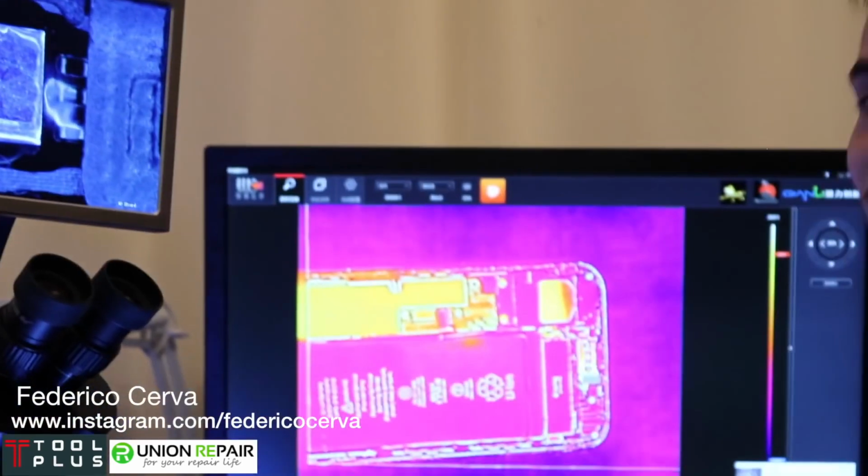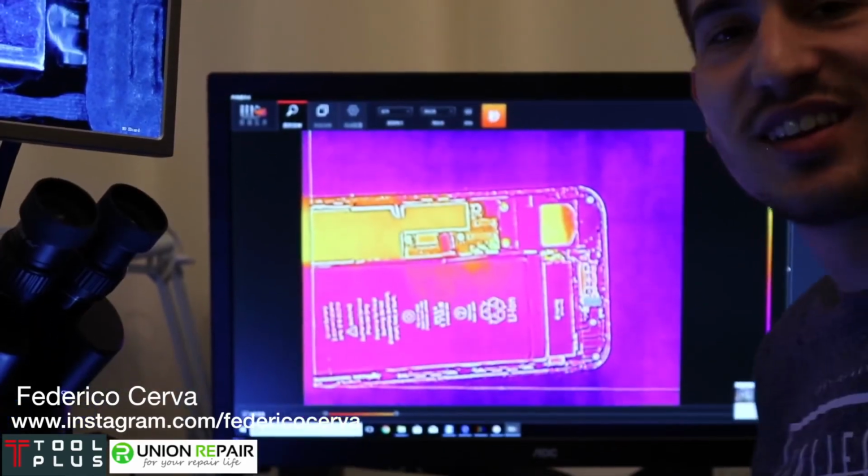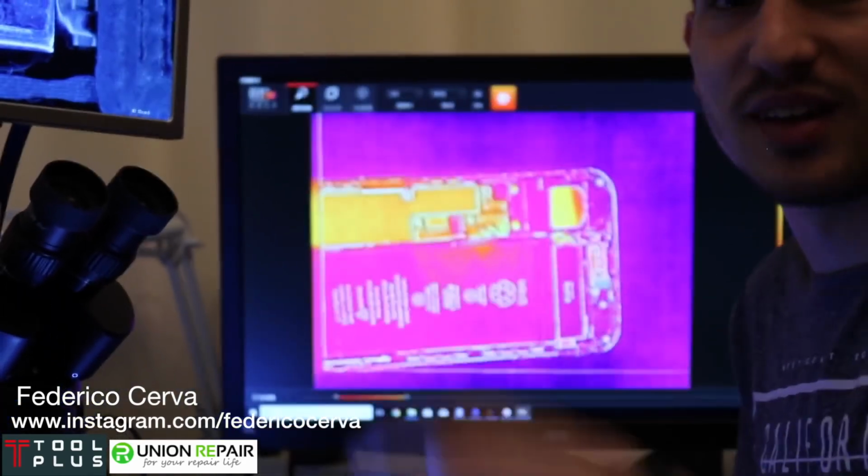Show them the thermal camera. This thermal camera is boss. So I'm going to show you another few examples later on after I fix this repair.